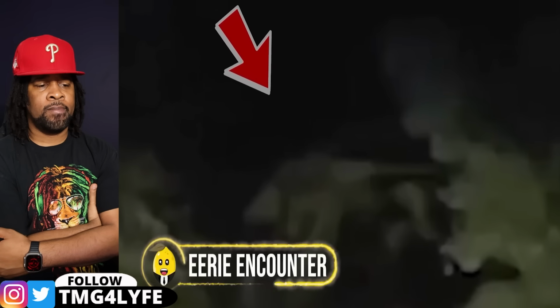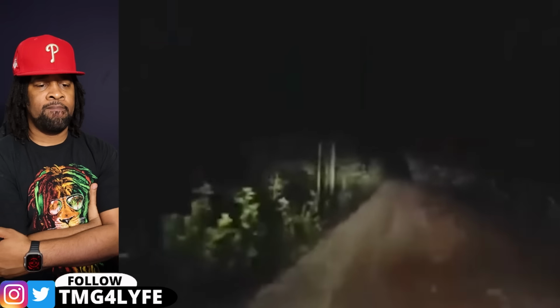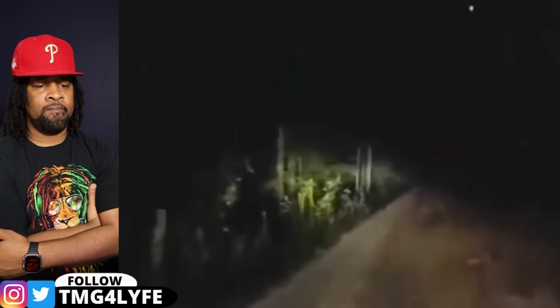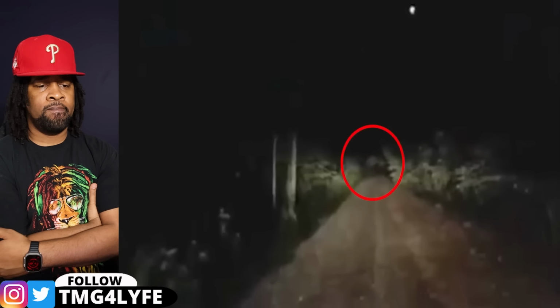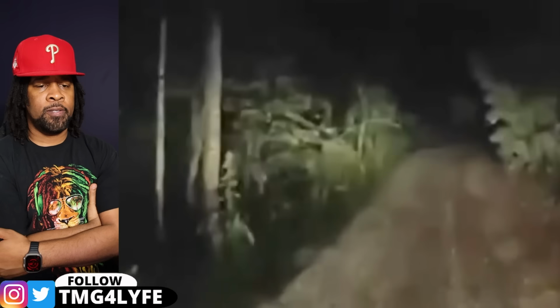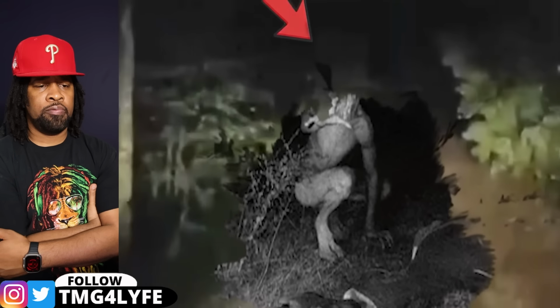Eerie encounter. A group of friends on a road trip spotted something they could never forget. While cruising along a dark road, they noticed something massive crossing in the distance. At first, it was too far to recognize, but slowing down the footage revealed something terrifying. A mysterious cryptid resembling the legendary rake.